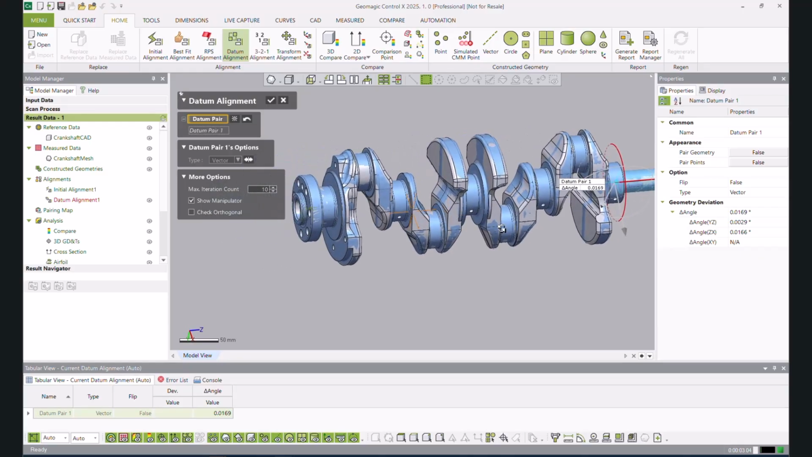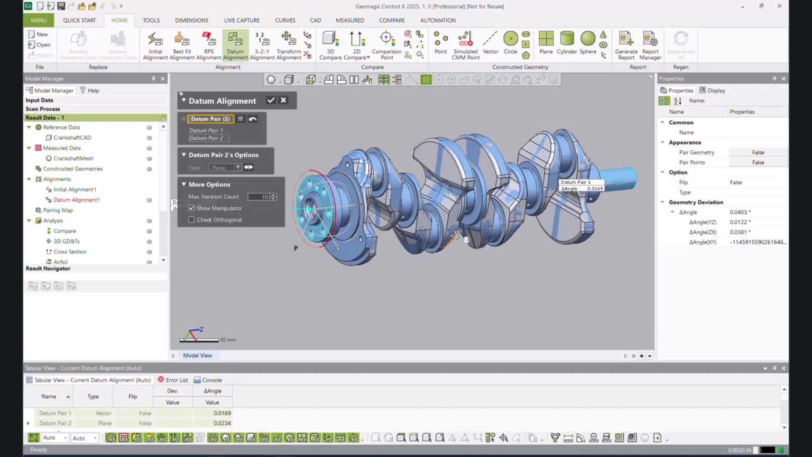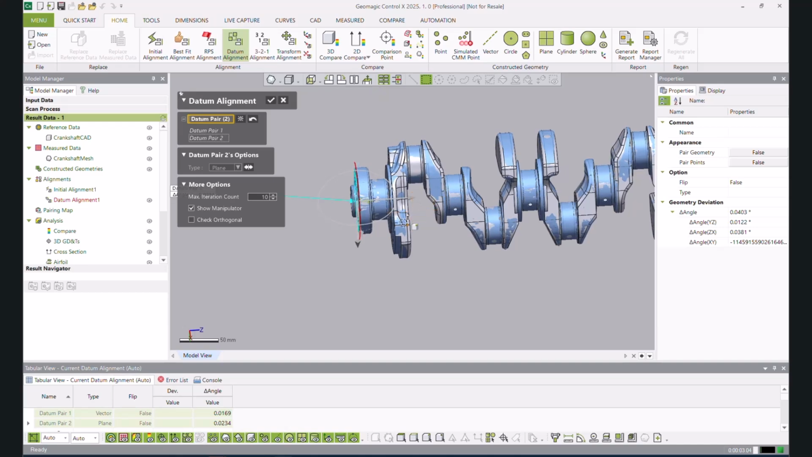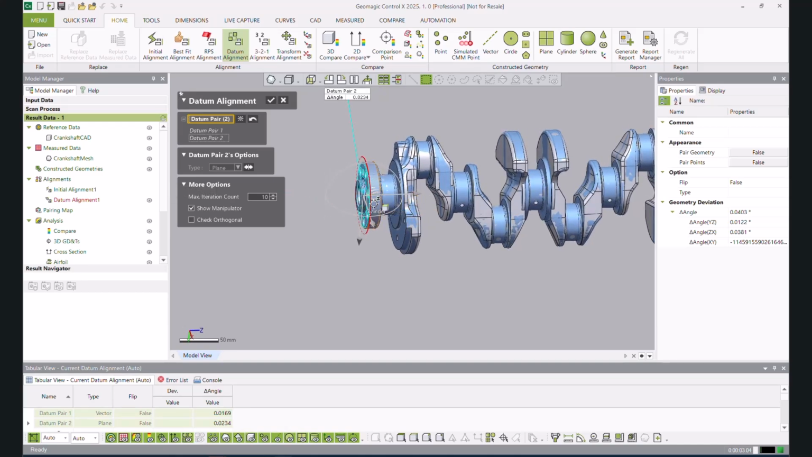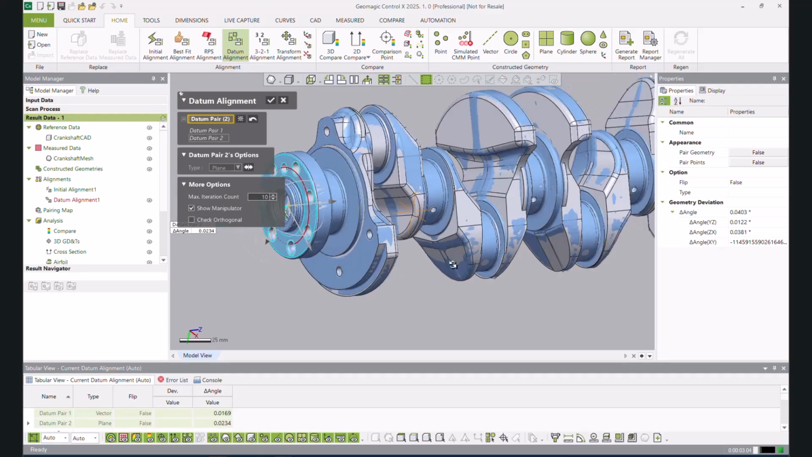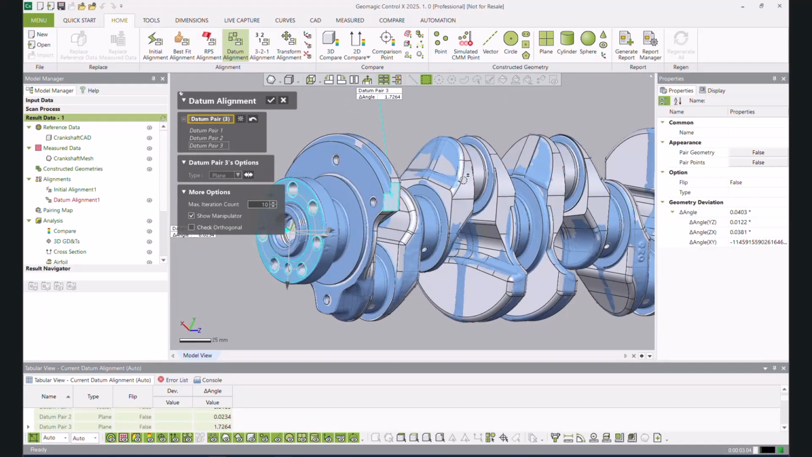So we need another pair. Well, I'm going to grab this face here. Okay, so now we just constrained the X-axis movement, but we can still rotate this model about the X-axis. The final constraint point I will do is probably going to be a plane here.